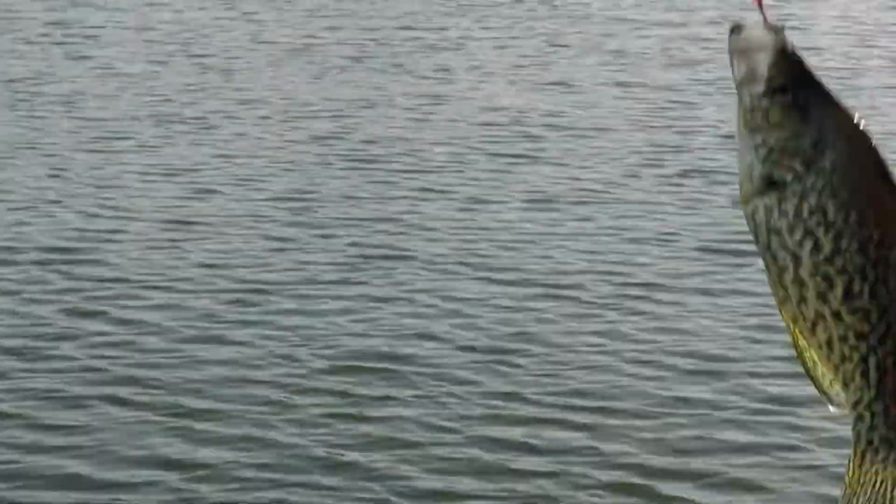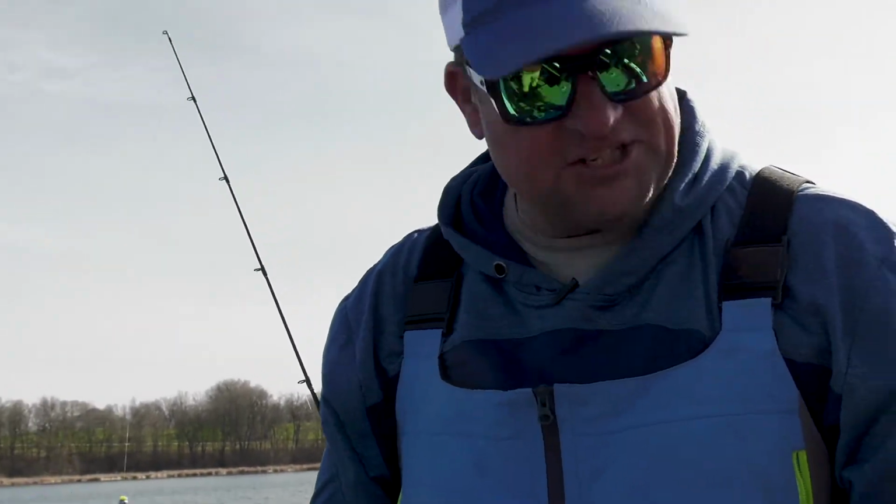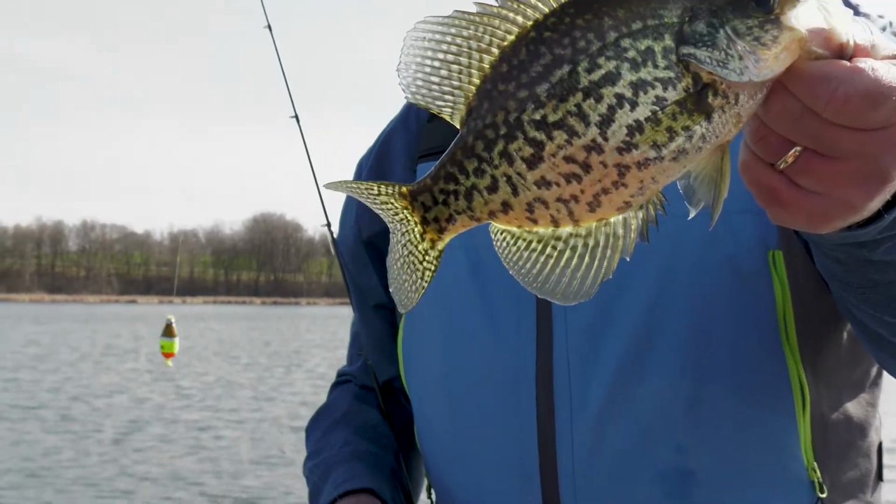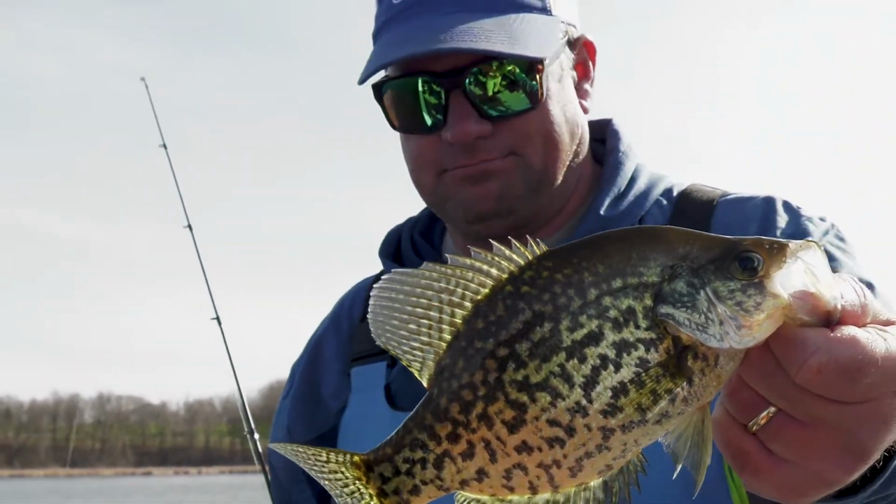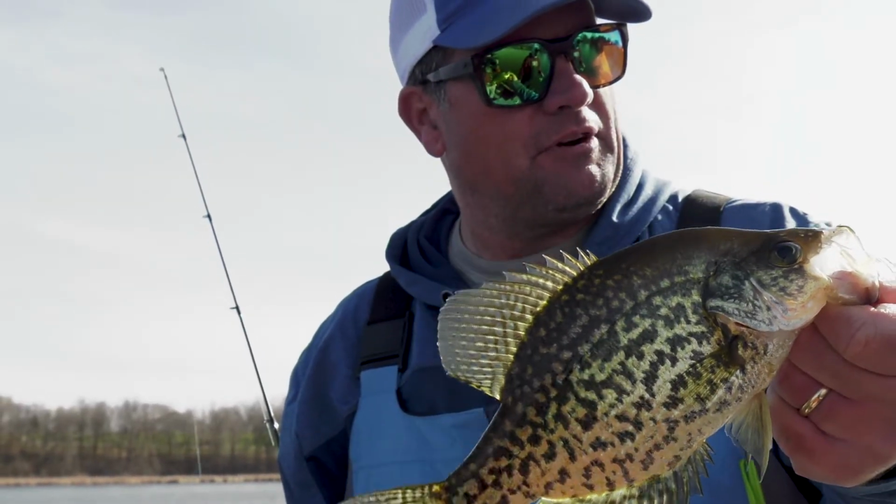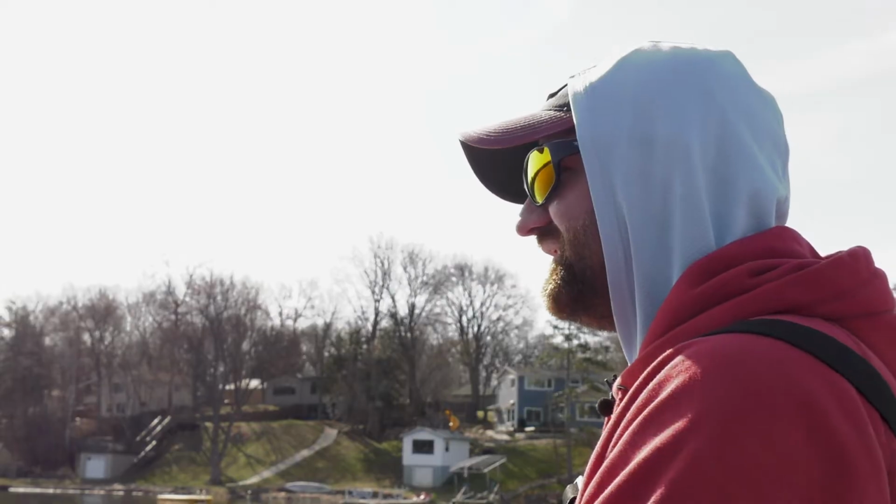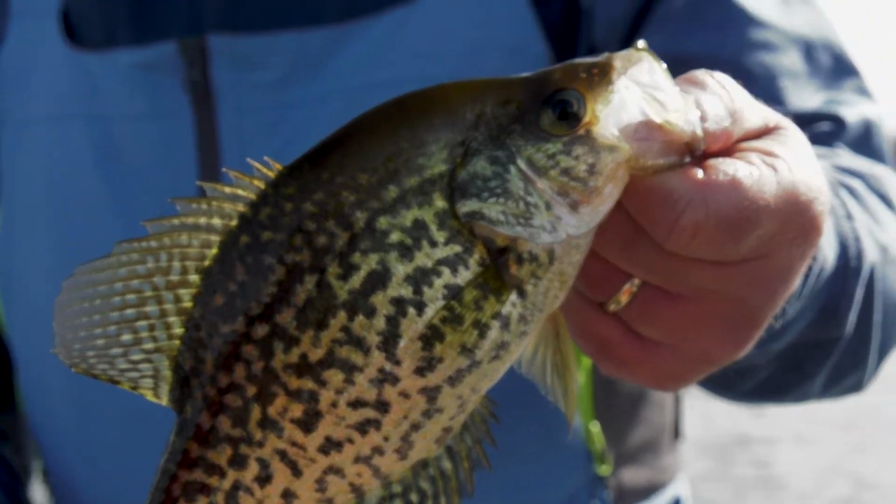There we go. When you get in these metro lakes, I would say 10, 11 inch fish, that's a nice crappie. That is a very nice one. That's just a great fish for the table. There are bigger fish, but I tell you what, there's nothing wrong with that. You come out here, catch a handful of these. Yeah, and when you can catch a bunch of them, it's a lot of fun. We might not get the 14s and 15s like some of the guys up north, but I can come out and catch 50 or 100 fish most days, so that's a lot of fun.